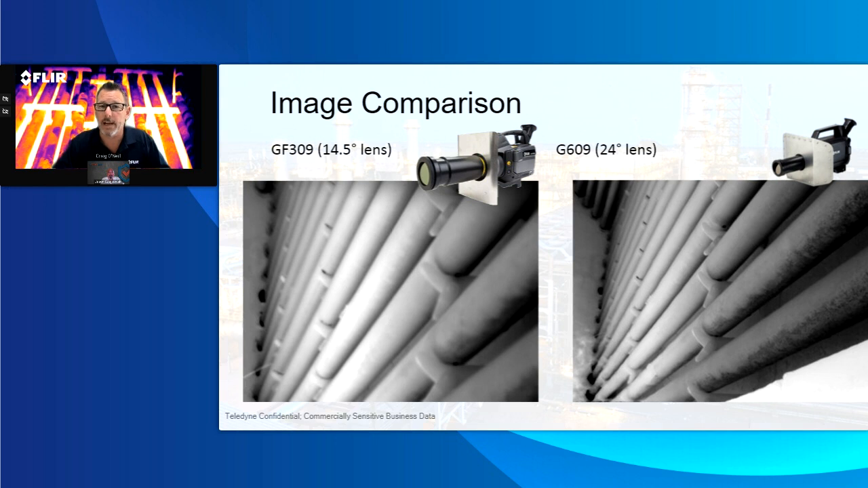You can see the actual definition on this. You can see the clarity of the image, and sometimes an image just tells the story. In this comparison, I don't know if you have anything to add on what's happening here, other than the detail and clarity of that.